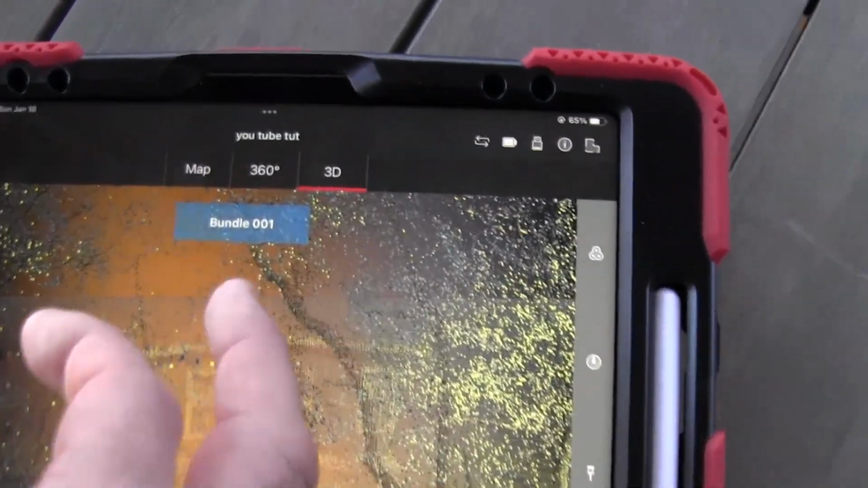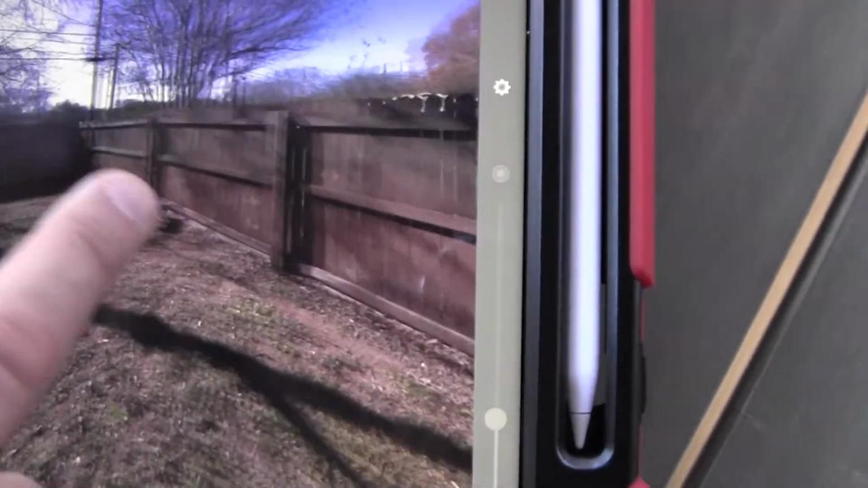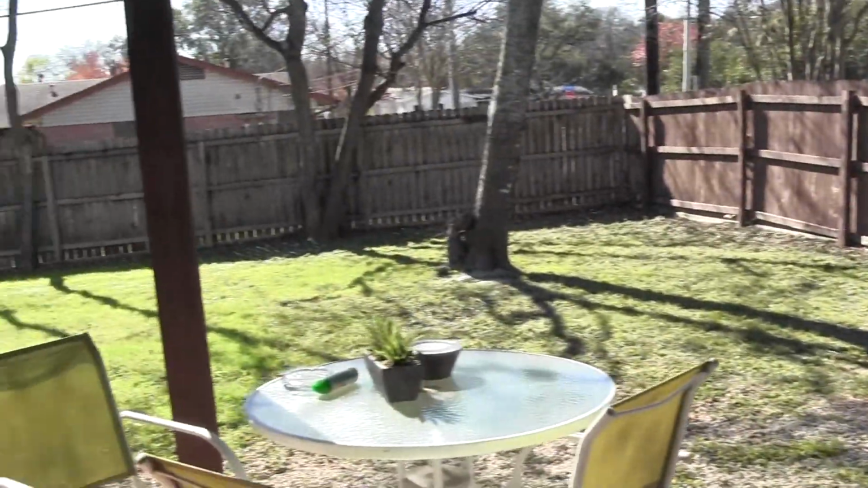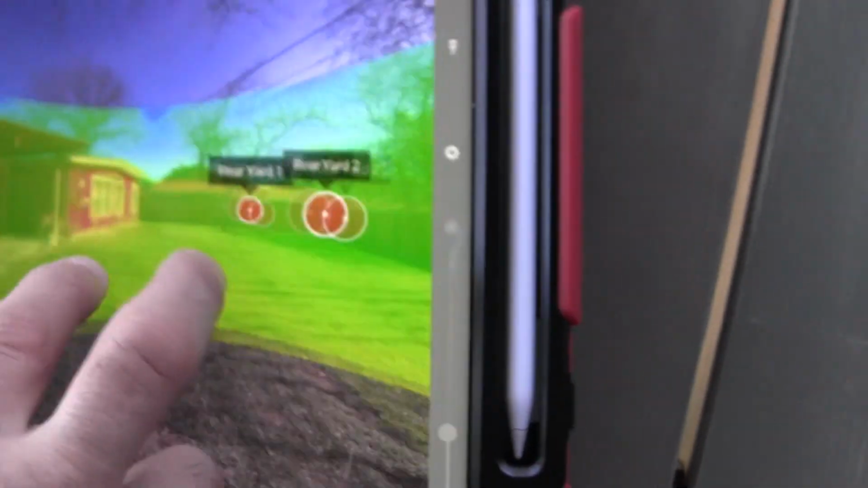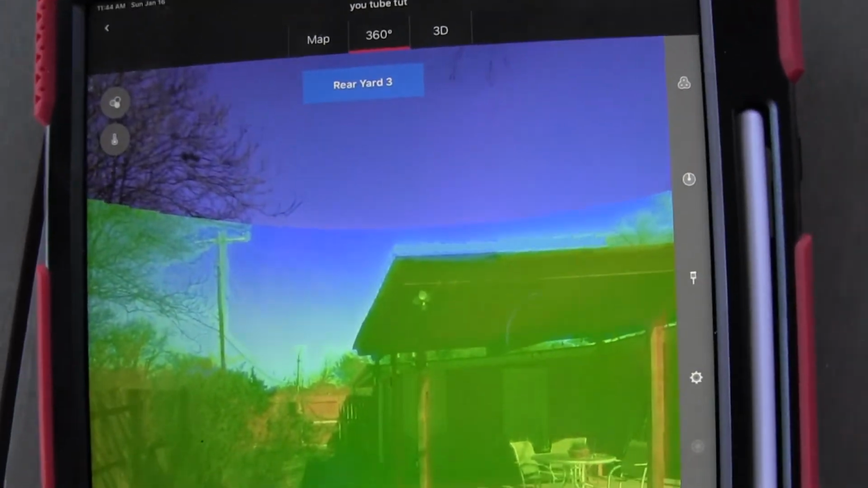So then if you want to go into the other option, there's a 360 view. And it shows you, I mean, it's like you're really standing back here. And the other thing too, it's got this infrared feature, so you can click on that and it tells you the heated area. I mean, it's not an X-ray, it's not going to see through walls, you're not going to find wiring, you're not going to find any pipes in the wall. This is all it's going to do.